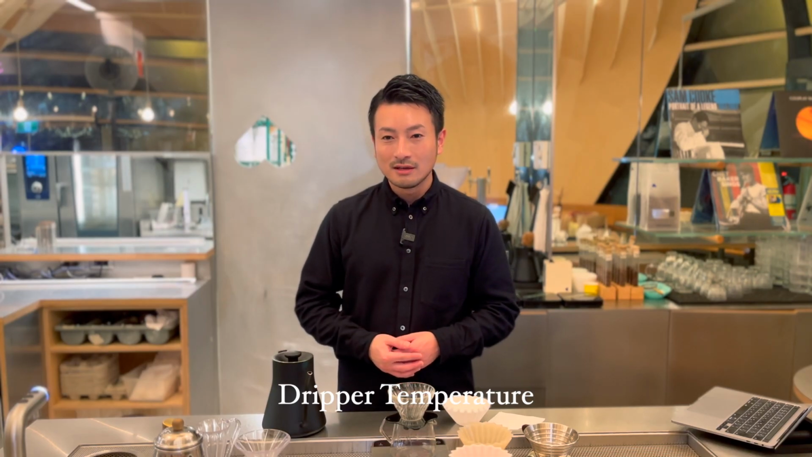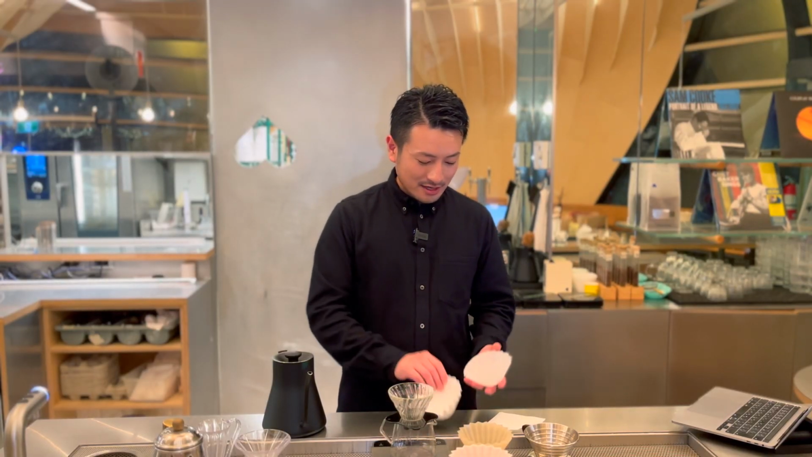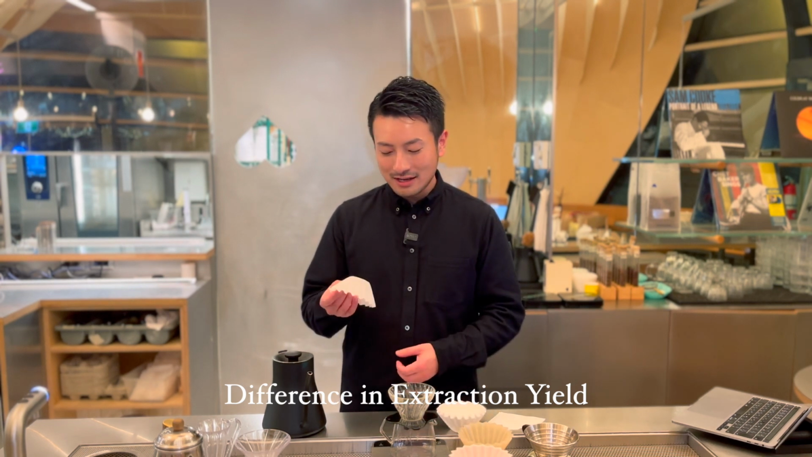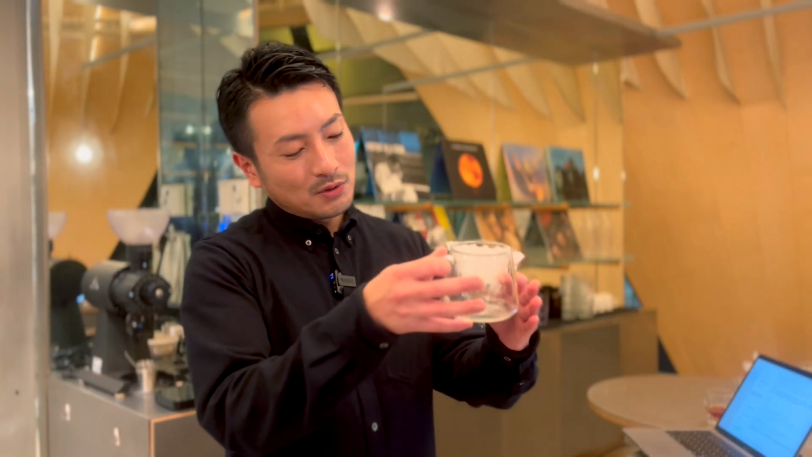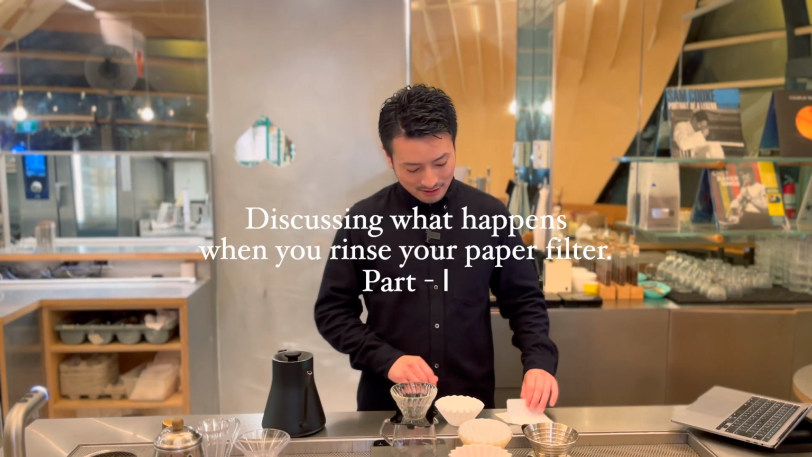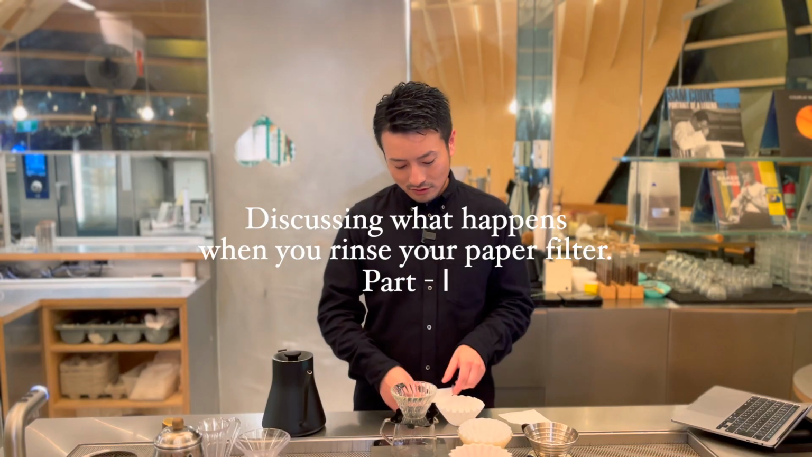Secondly, dripper temperature drop. If the dripper isn't warmed up, it absorbs heat from the water when you start pouring, which can lower the brewing temperature until the dripper stabilizes. Thirdly, less water in the first pour. Since the paper absorbs some water, the actual amount of water reaching the coffee grounds is reduced, which can affect the final flavor. Now, let's talk about what happens when you do rinse your paper filter.